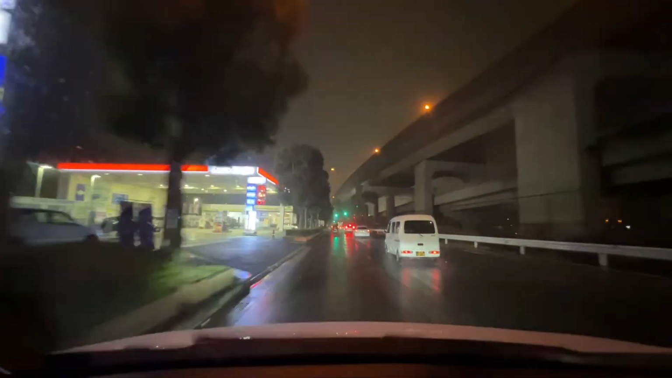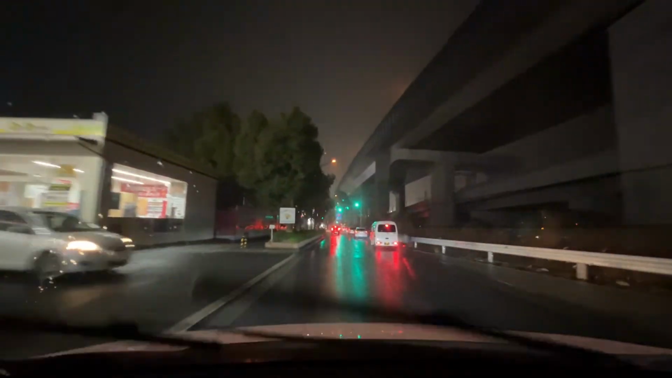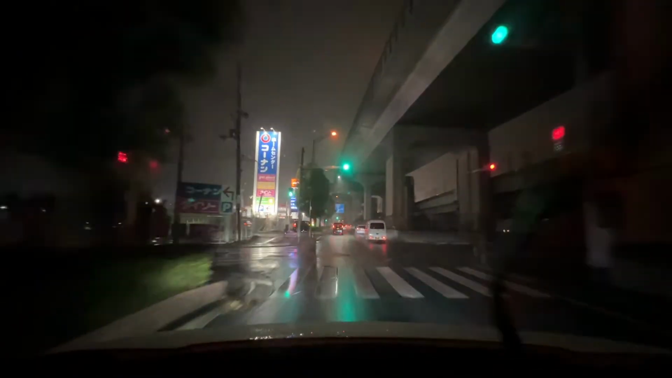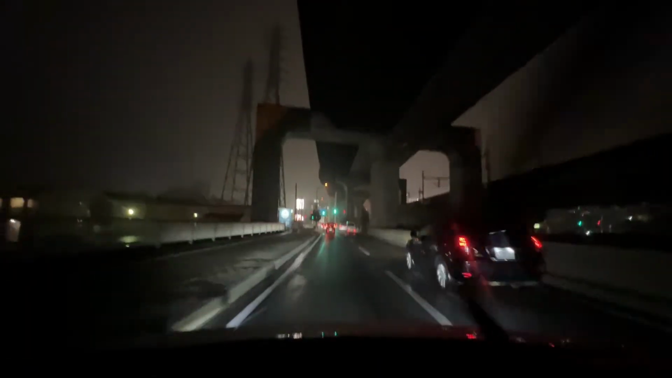So you can see here, at this gas station, it's 176 yen for regular petrol, gasoline, whereas it was 162 at Costco. So if you drive a lot like I do, then going to Costco is really, really important.